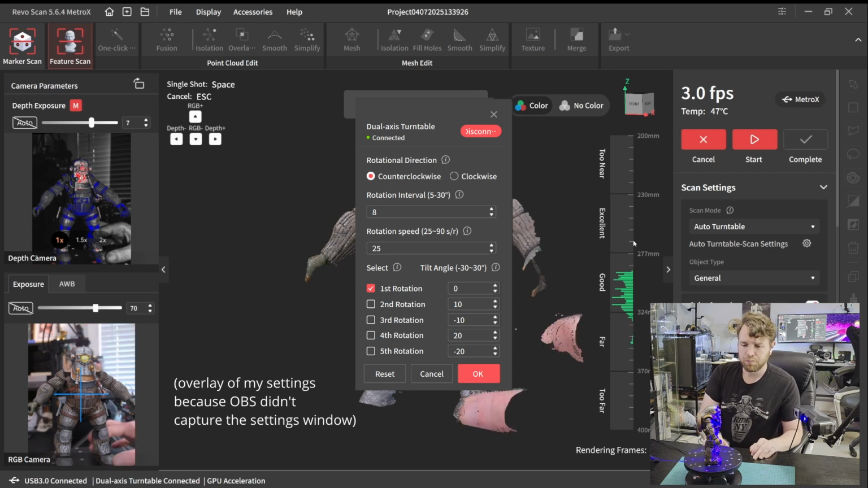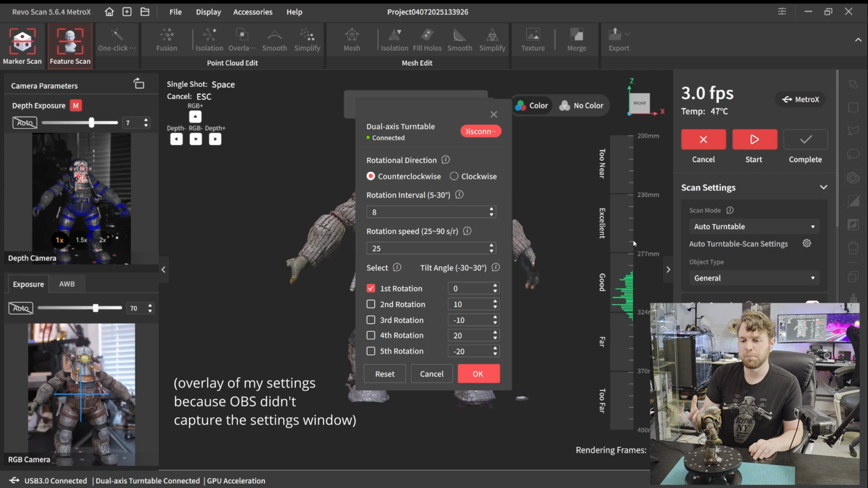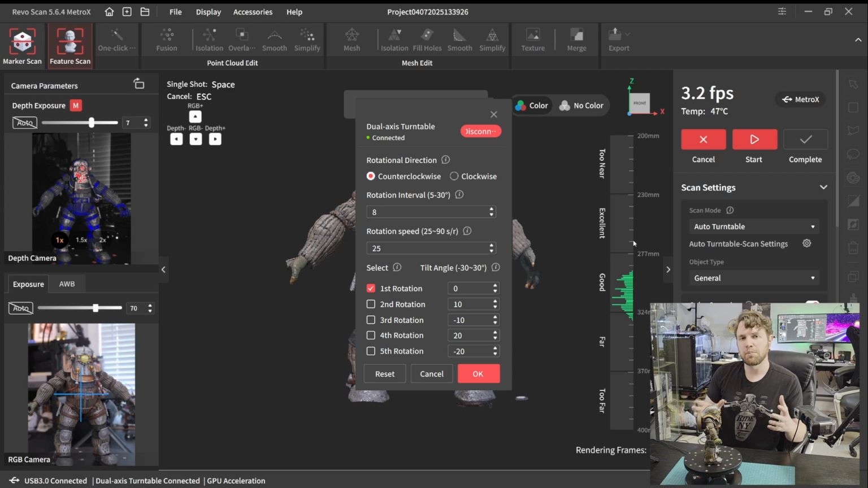The number of rotations you want is going to vary depending on the complexity and how much color information you actually want to capture. The more frames, aka the smaller distance between rotations, the more color data you're going to capture, likely the better your end result will be, but your processing time is going to go up as well.